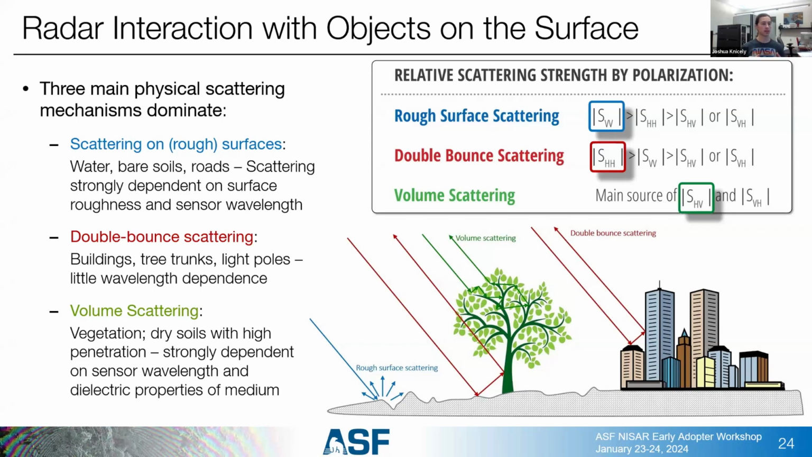And then when it comes to volume scattering, this is something that's a bit more complicated. Like I said before, it has to do with having lots of small scatterers compared to the wavelength that's being used, and causing a whole bunch of scattering and reflection events that depolarize it.